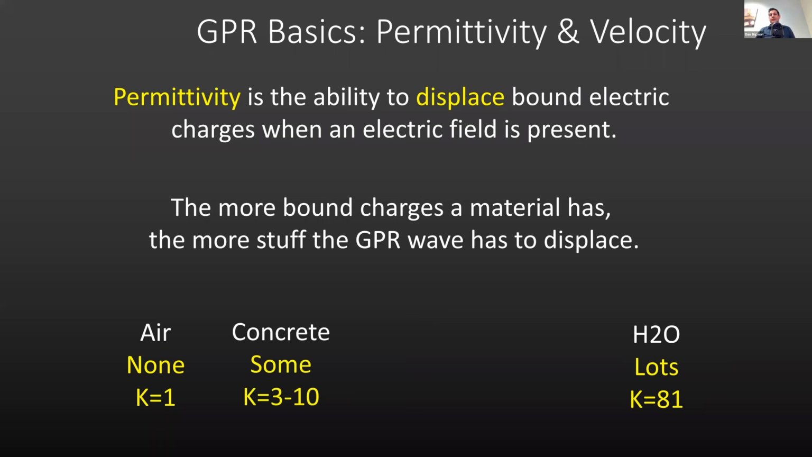But where does concrete come into the picture then? What is the permittivity of concrete, and how fast or slow will a GPR wave move in concrete? Well, concrete has some bound charges in it. It doesn't have none, it doesn't have a lot, it's got some. What's going to drive how much it has? It's going to be how much water is still in that concrete slab or wall or structure. How much water is still in there?